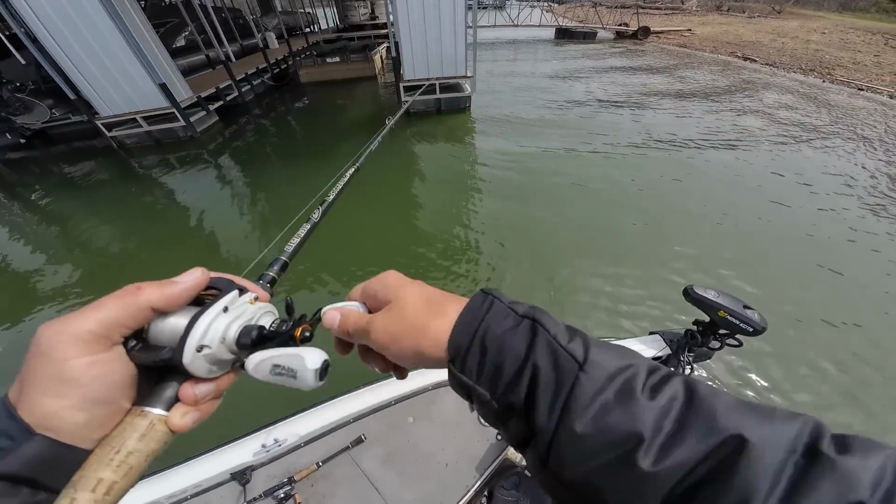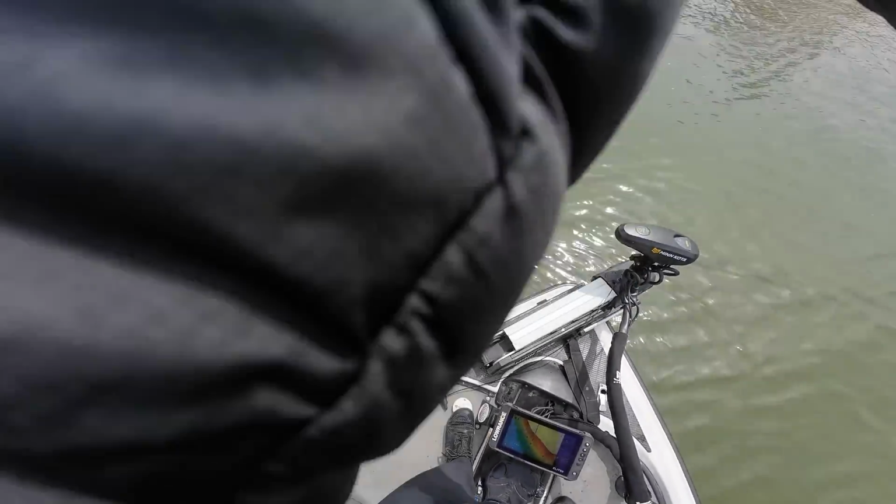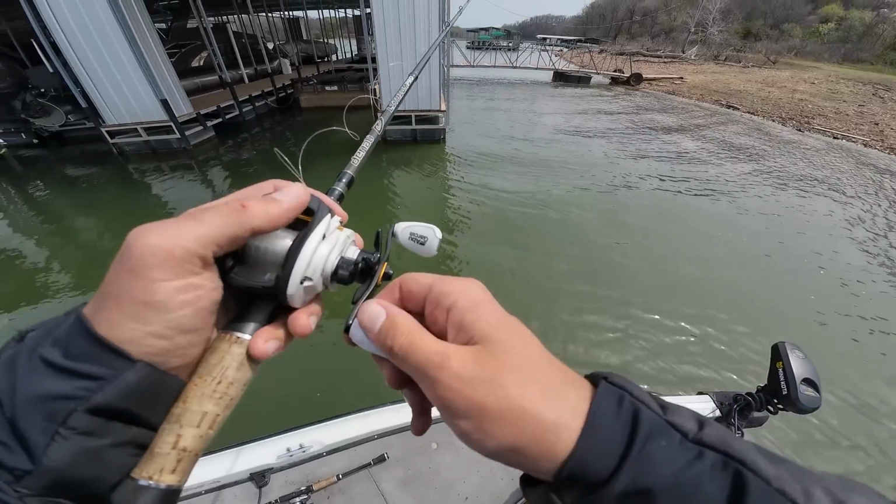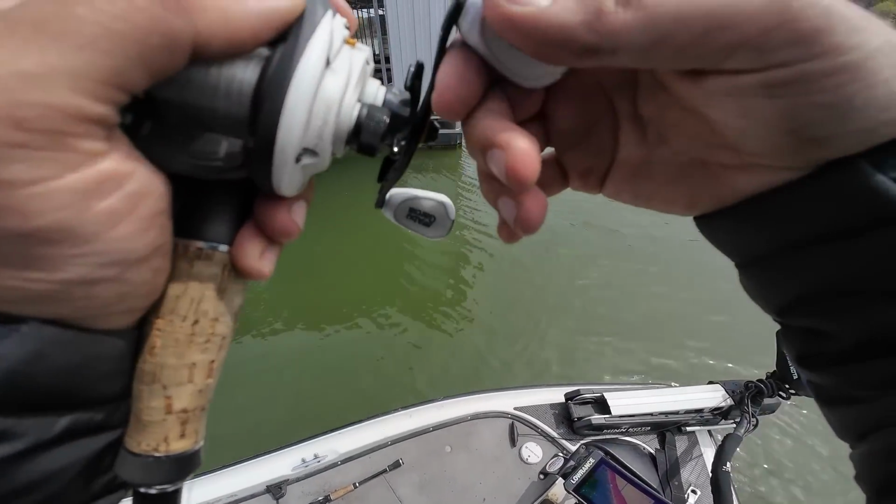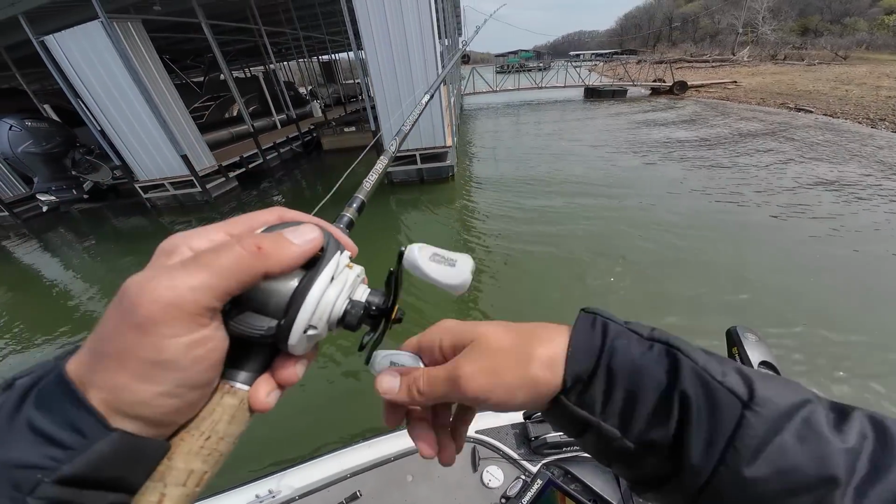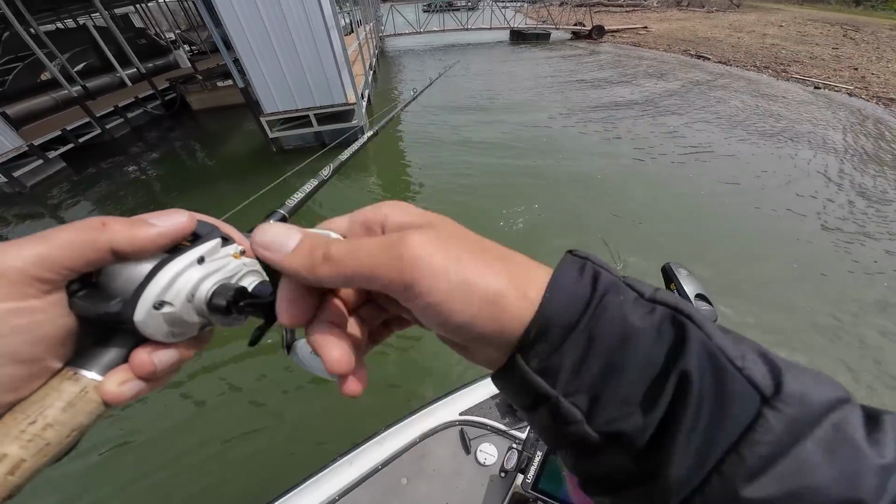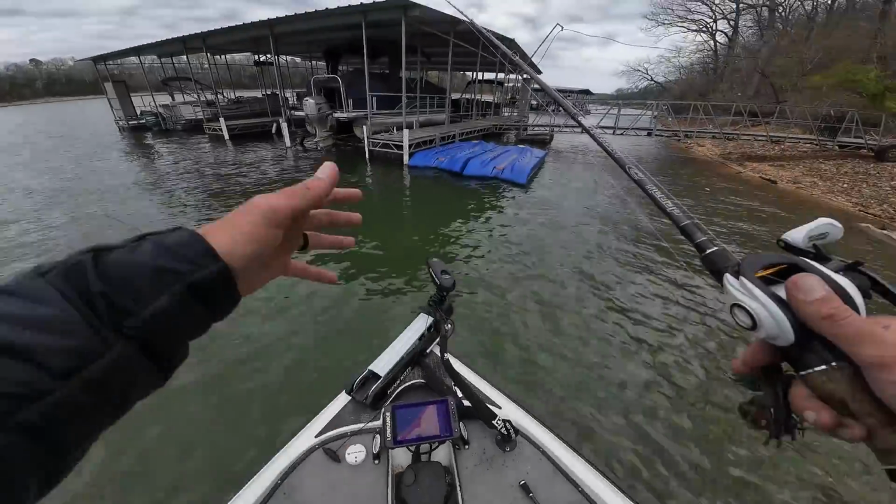I have all these rock transitions marked on Google Earth and transfer them to my fish finder, and I'll link a video explaining how to do that as well if I haven't mentioned that already, so you guys can do the same process. But let's keep fishing some of these docks. There's a couple more up here I'm interested in fishing, and let's see if we can get a few more bites.